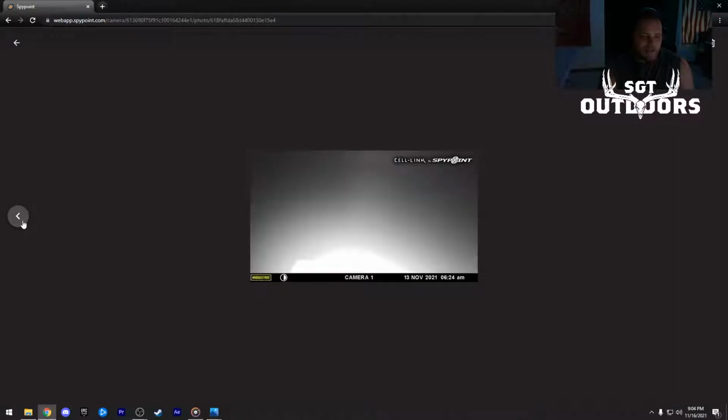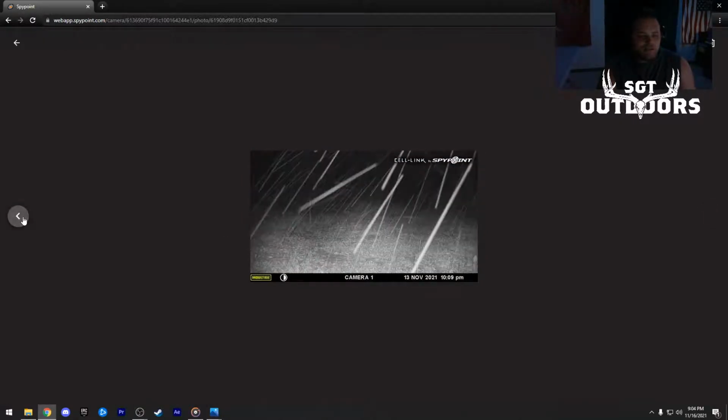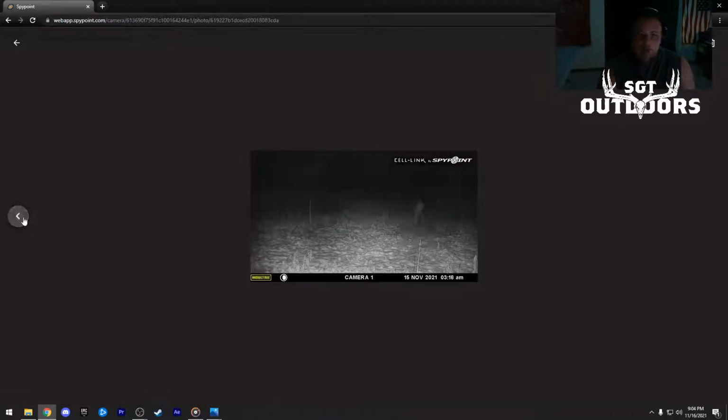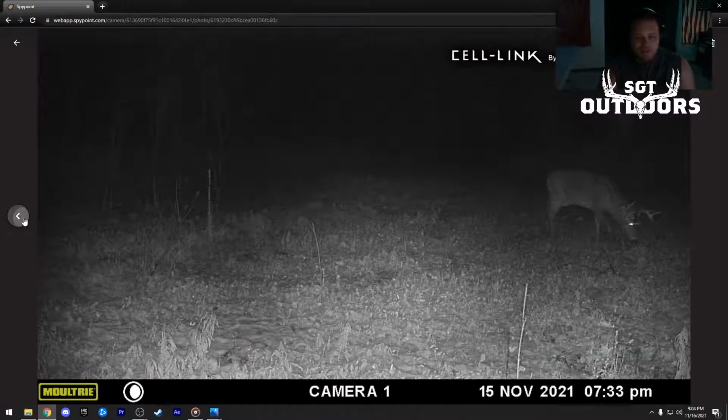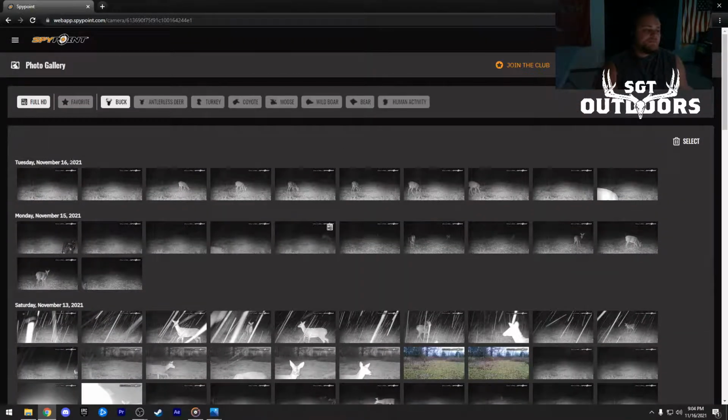But this is what I get. This is why I can't say the cameras have slowed down exactly. All the does are hitting up the food plots right now. And as the ground gets harder and the food gets more scarce, they're going to be hitting up these food plots even more. Like I said, this guy was wandering around all night last night. Not cool, man. But I can definitely tell and see.